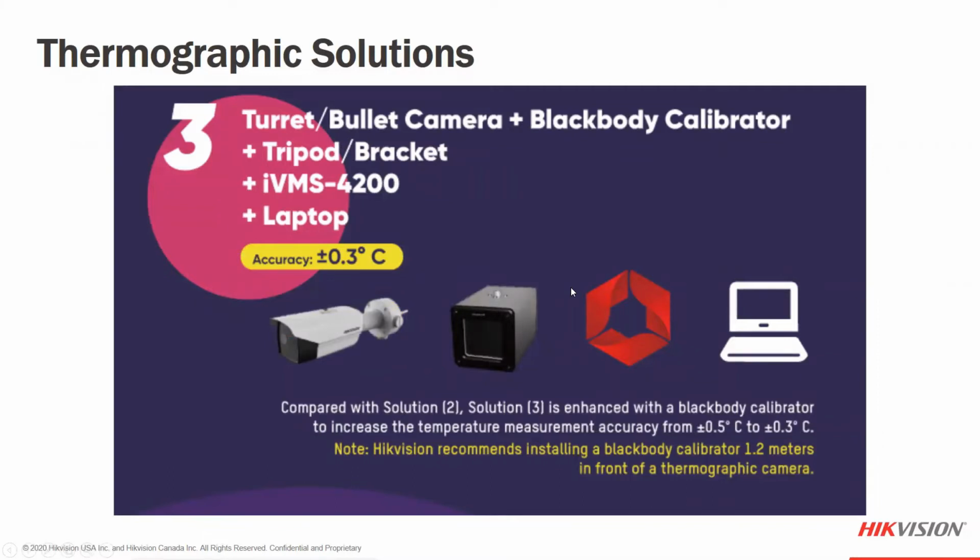And this is another solution that we have with the black body calibration device. This is the same cameras, tripod, bracket, permanently installed or temporarily installed, using software, but we've added the black body calibration tool. The black body calibration tool is to increase the accuracy level. So we go from plus or minus 0.9 degrees Fahrenheit to plus or minus 0.5 degrees Fahrenheit using the black body calibration device. This is optional for the Hikvision solution.